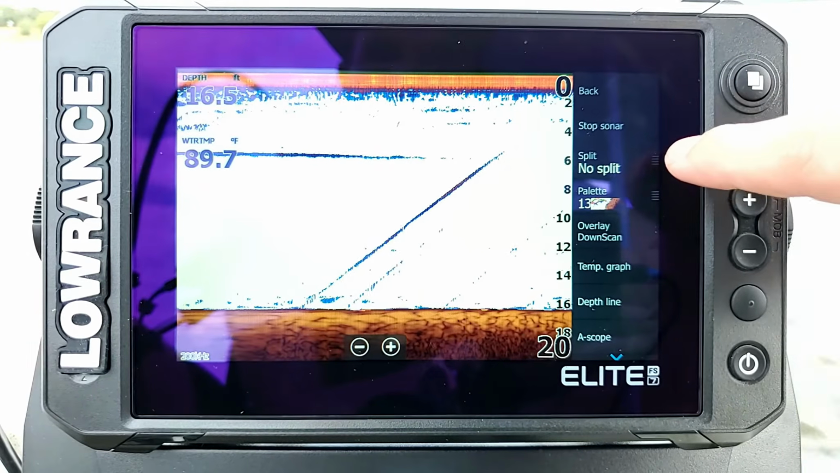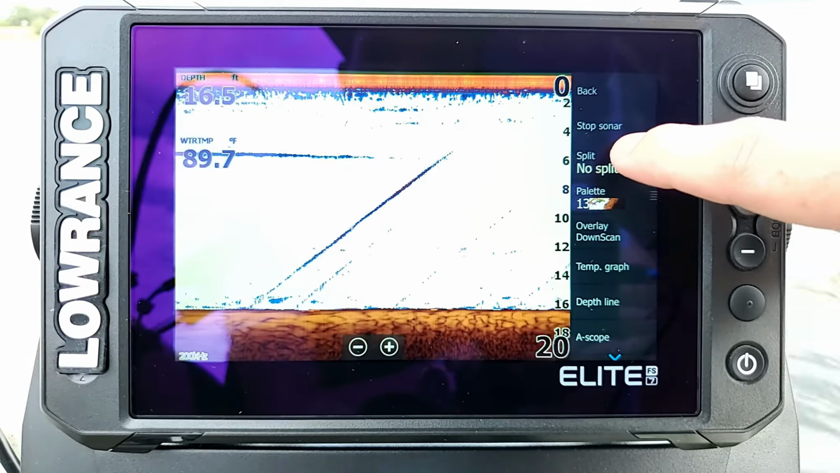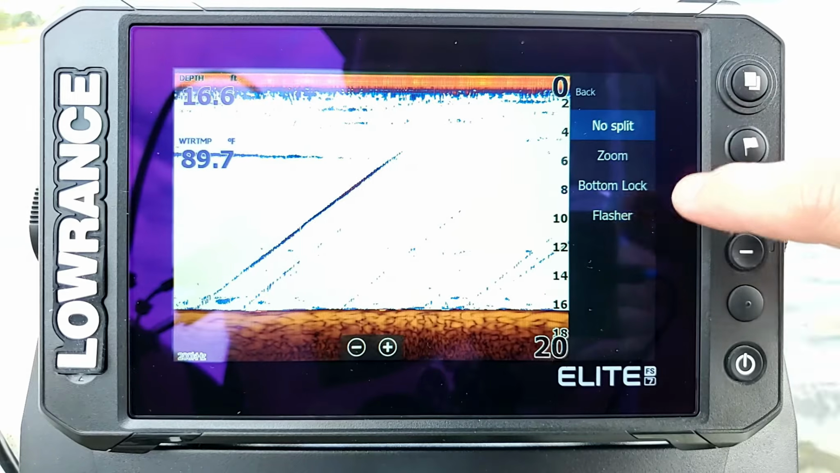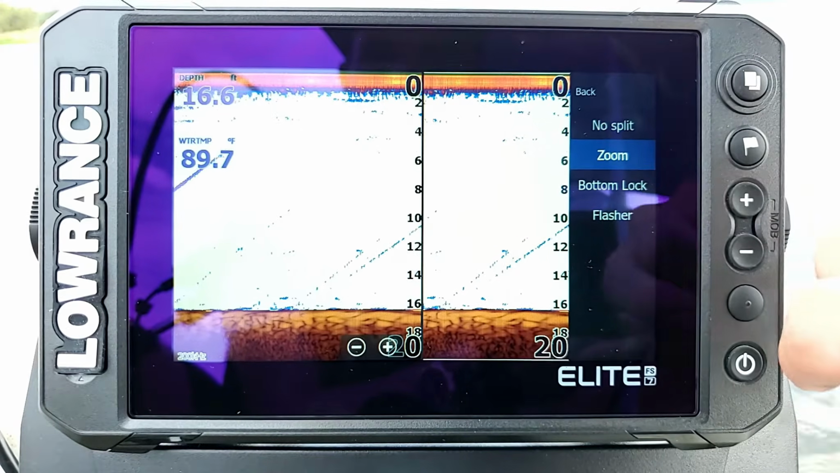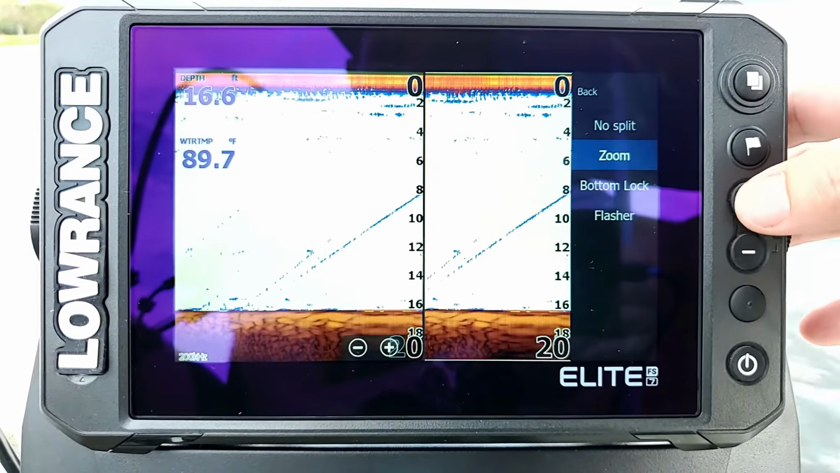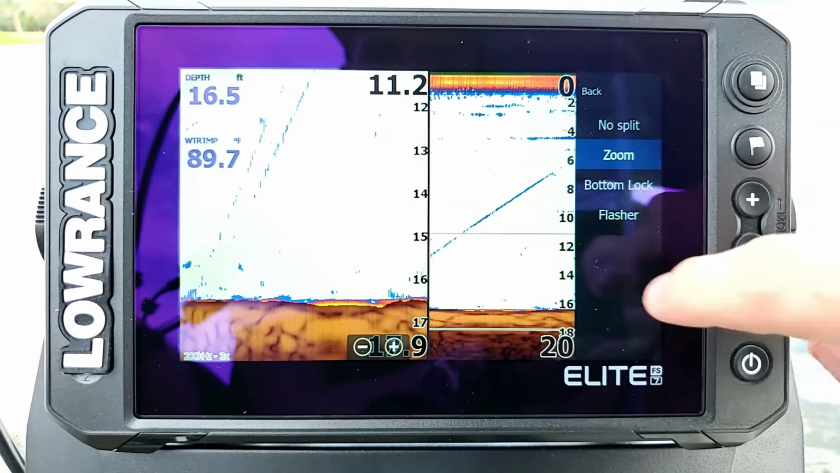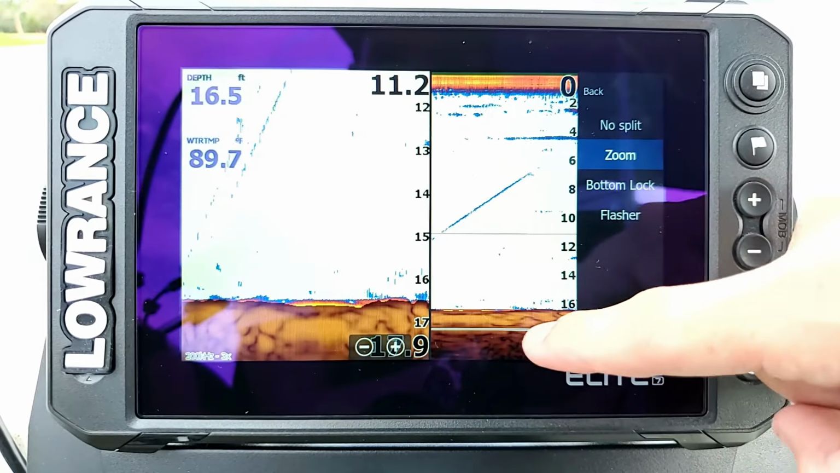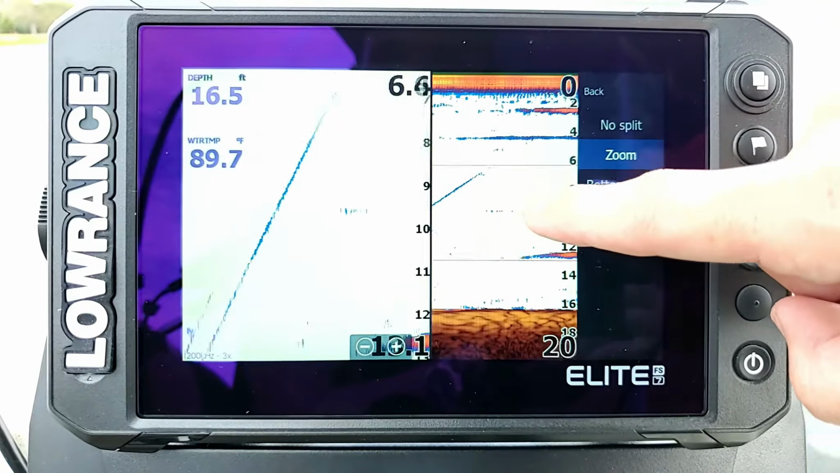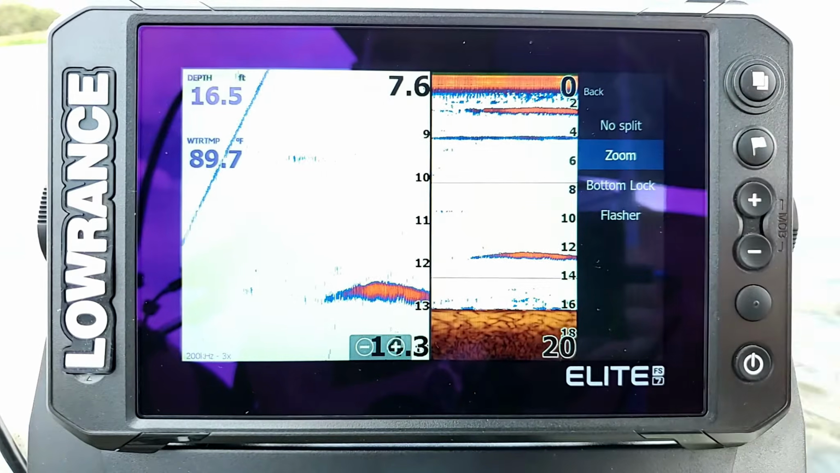The next option here is split. I usually don't use my split screen too often, but if you want to, we can click on it, and we see that we have 3 options. The first one is our zoom. It gives us a little split screen. If we press the plus or minus buttons, I'll press my plus, you can see how it zooms in, and you see these little lines on the screen on the right. You can grab that and slide up and down to scroll around and zoom in on that particular area of the screen.